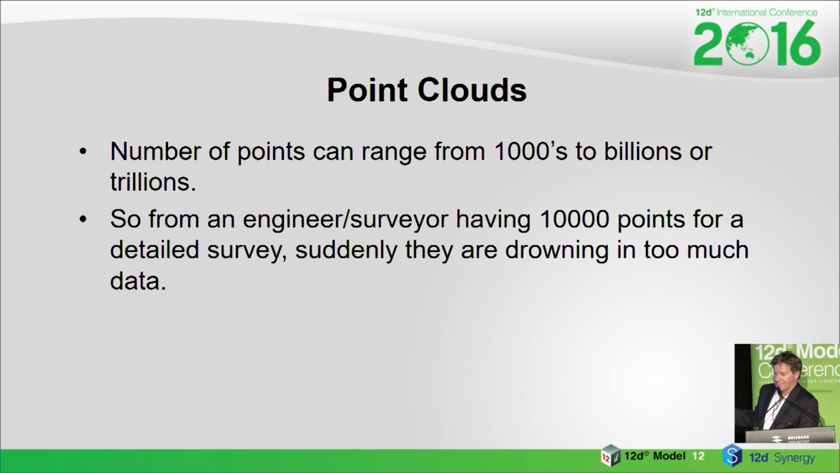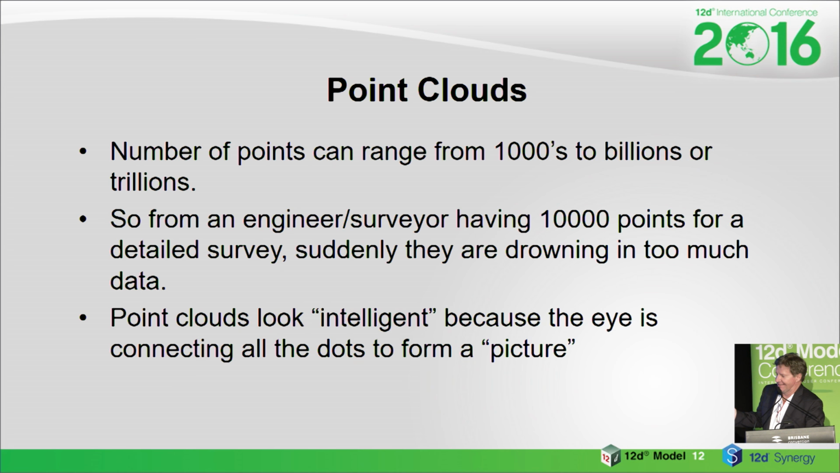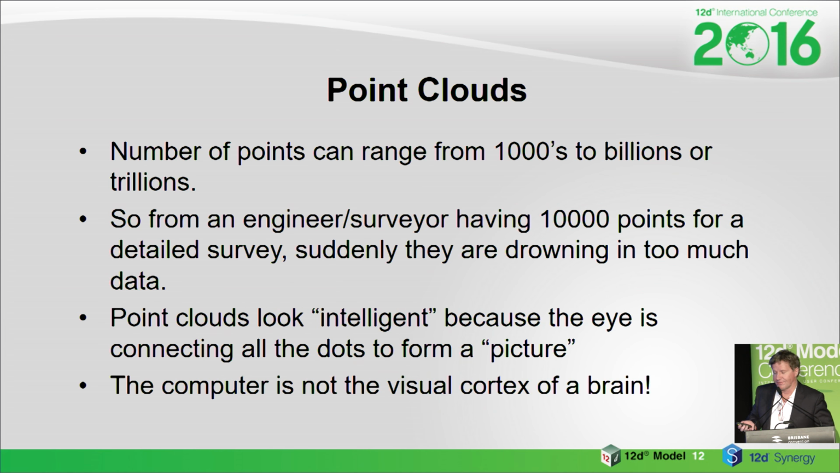So we've got a problem. Engineers and surveyors once used to think having 10,000 points for a design was really great. We've got all the data we need. Now you could have 1 billion points. What does that mean? They may look intelligent, and that's only because the eye is connecting all the dots and the color of each point of the cloud to form a picture in your brain. Unfortunately, the computer is not the visual cortex of our brain, so it has a very different view of this data. It's just something that's really big on disk.